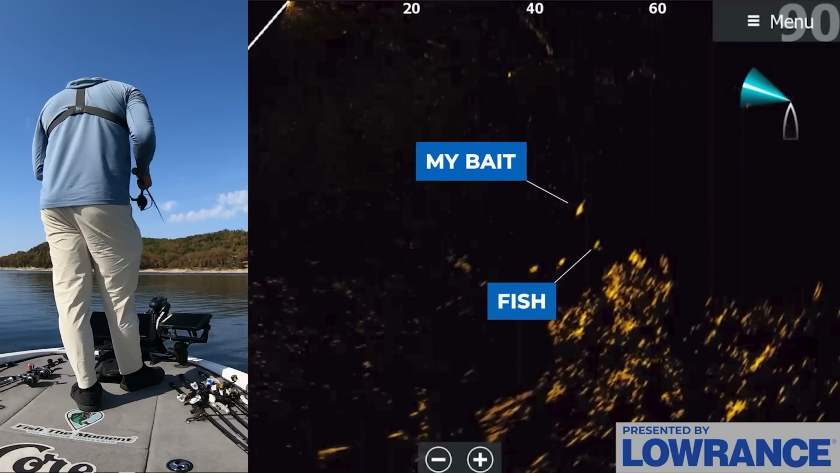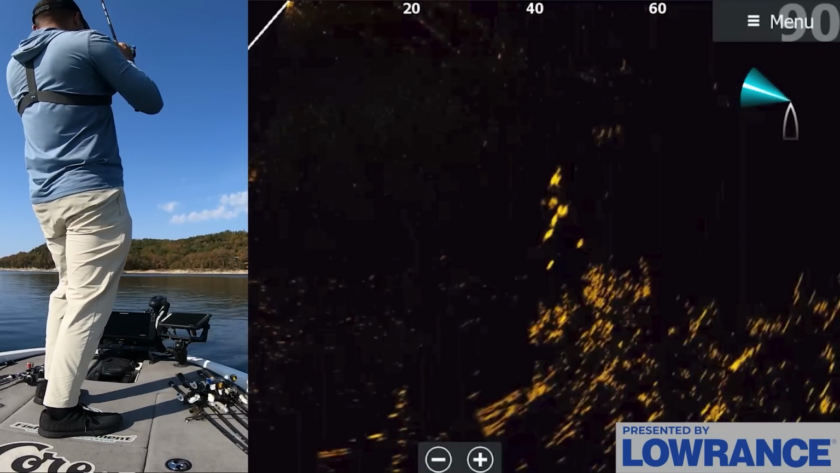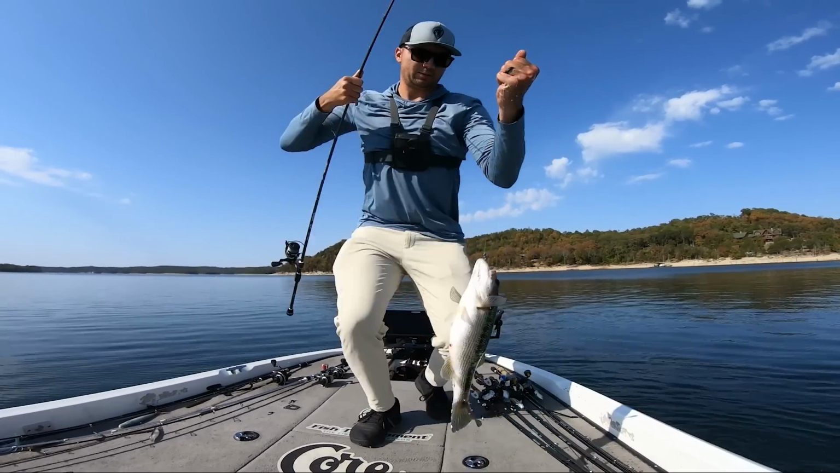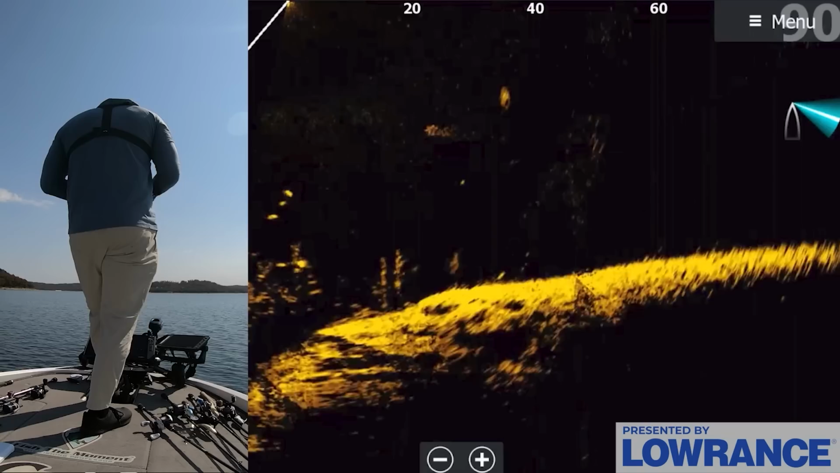Baits like a hair jig, or maybe that tush with the spunk shad, a jerkbait, or even a glide bait, which have more of a presence, more vibration, and pull fish from further distances, are going to be better without forward-facing sonar because you can't always guarantee your bait is right in front of a fish's face.